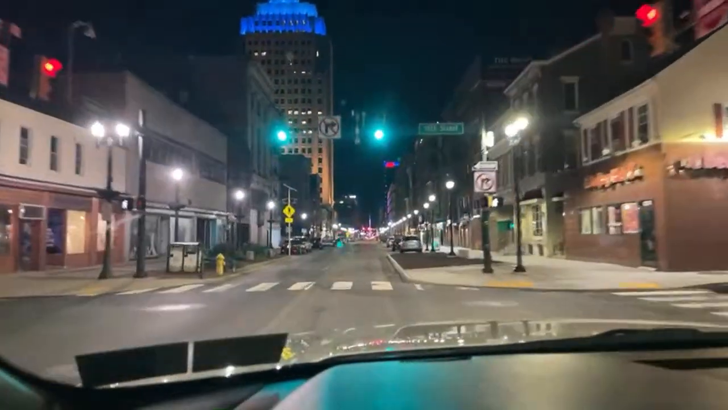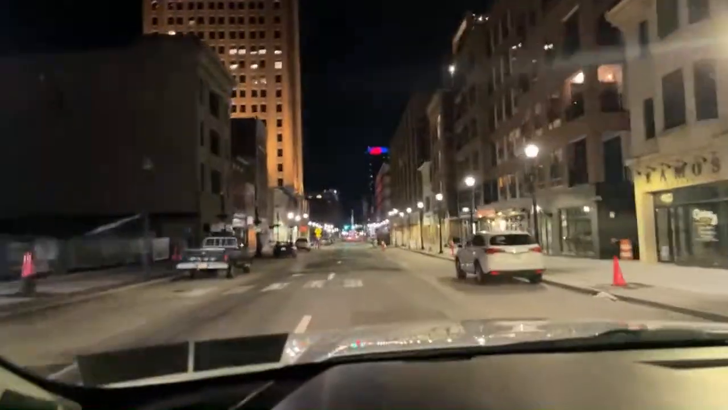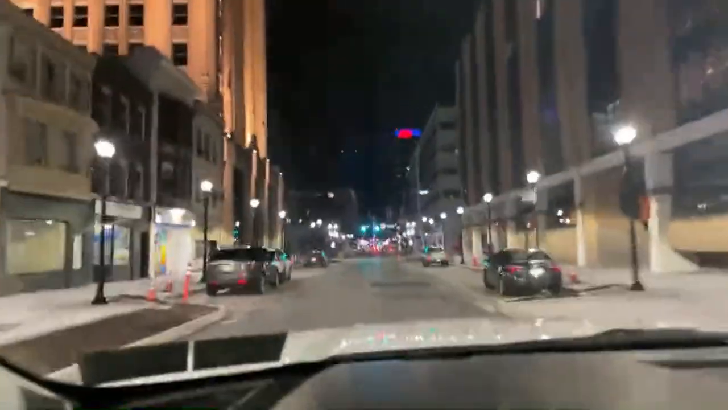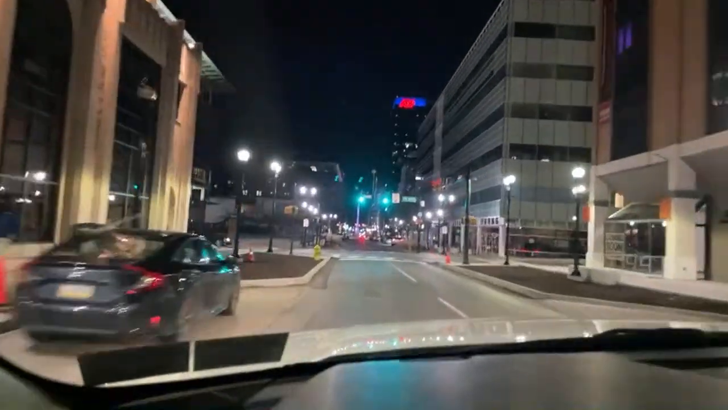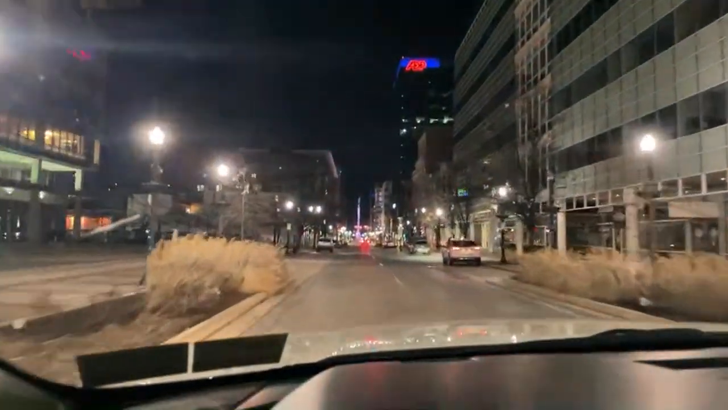I don't know. I see a bunch of lights blinking off the building up here. I don't think that's the building making those lights. Let me see what's going on up here. It looked like red and blues reflecting off a building up here. No, I was seeing something else, I guess. Yeah, no, I don't know what I was seeing.